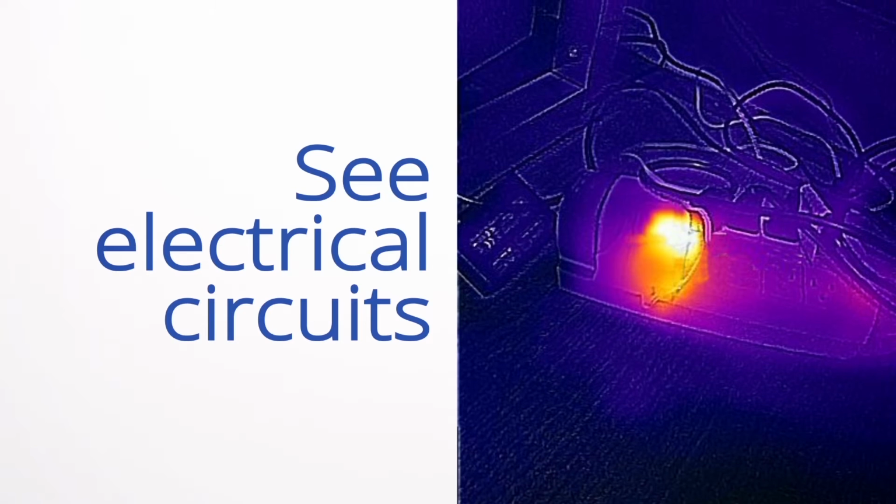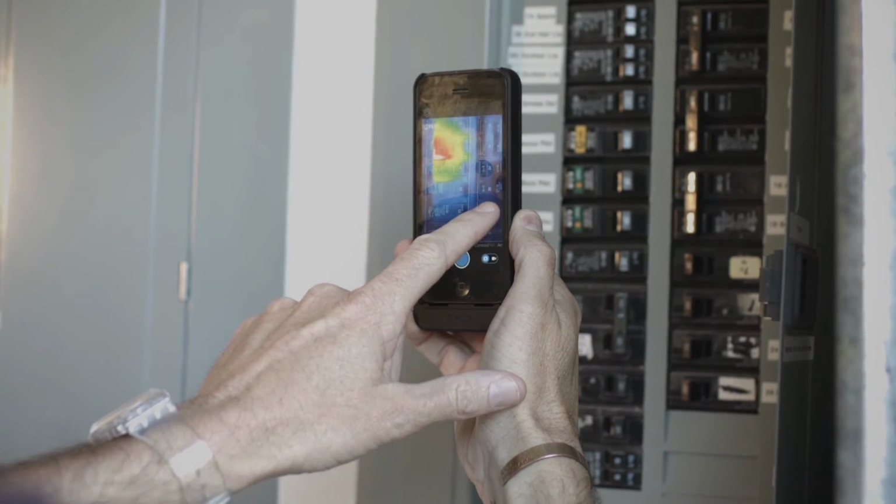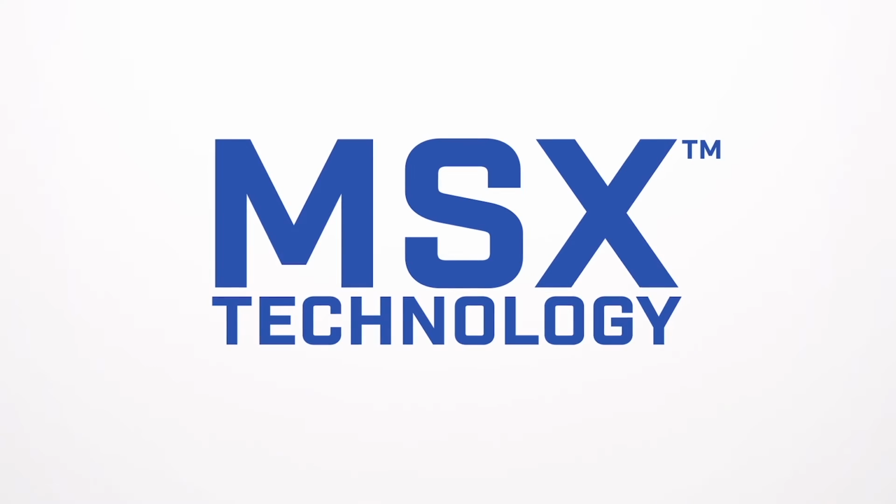Same thing with electrical current running through a wire, correct? Definitely. For example, you can look at a circuit breaker panel and you can see which ones are energized. And you can even tell sometimes if a circuit has been overloaded, because the circuit breaker itself will get very warm. So one of the things I want to talk about is MSX blending.